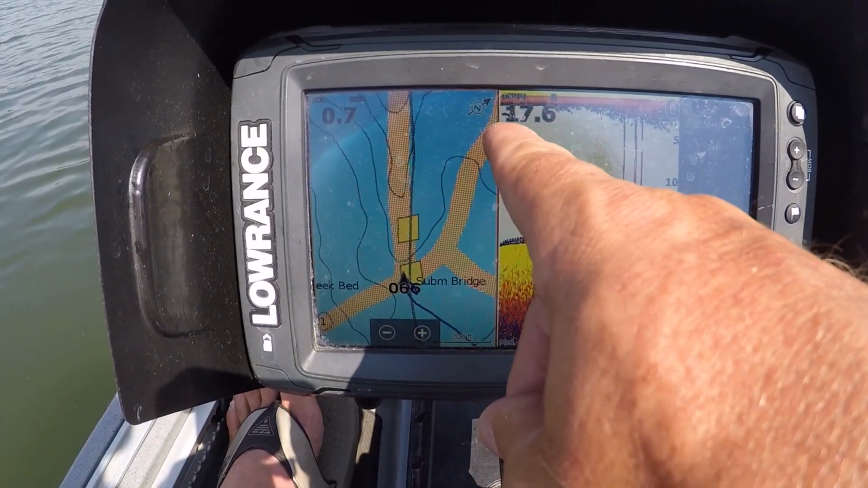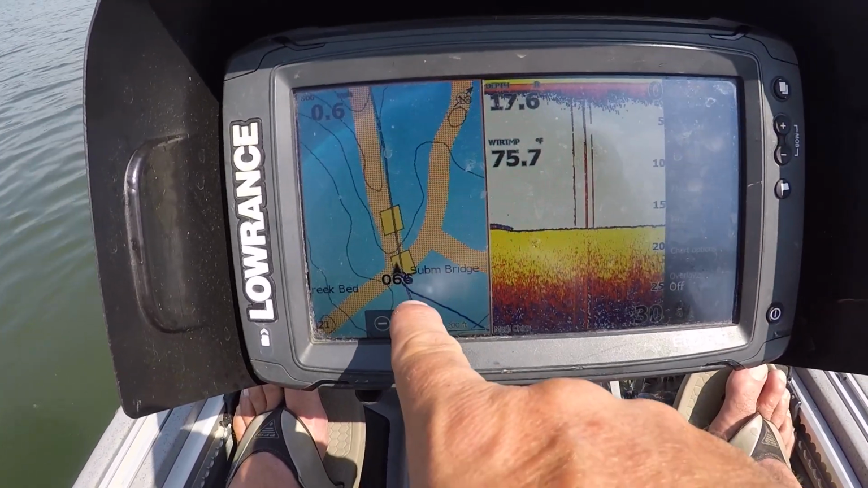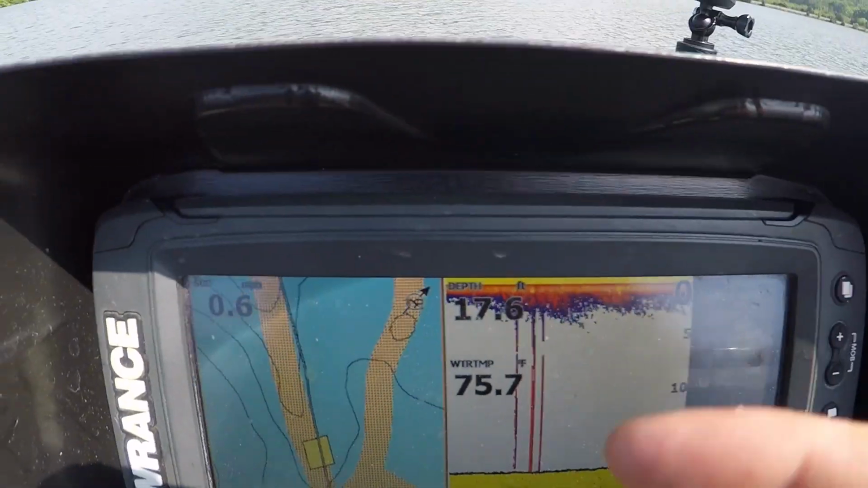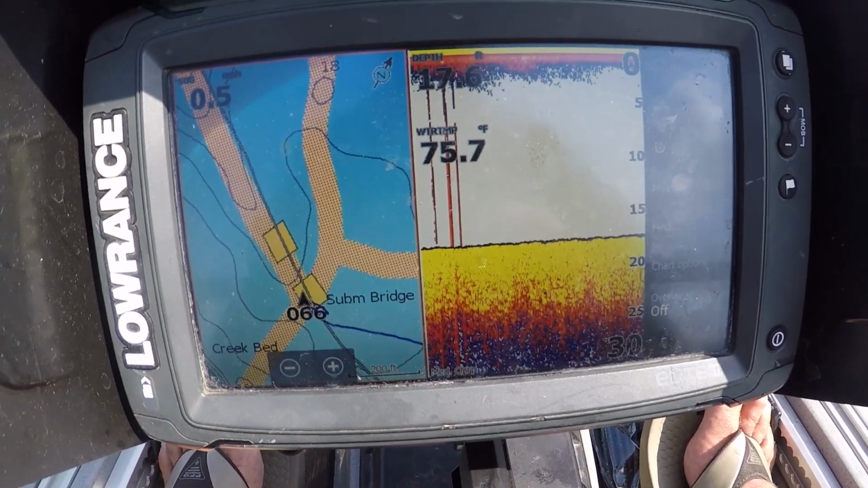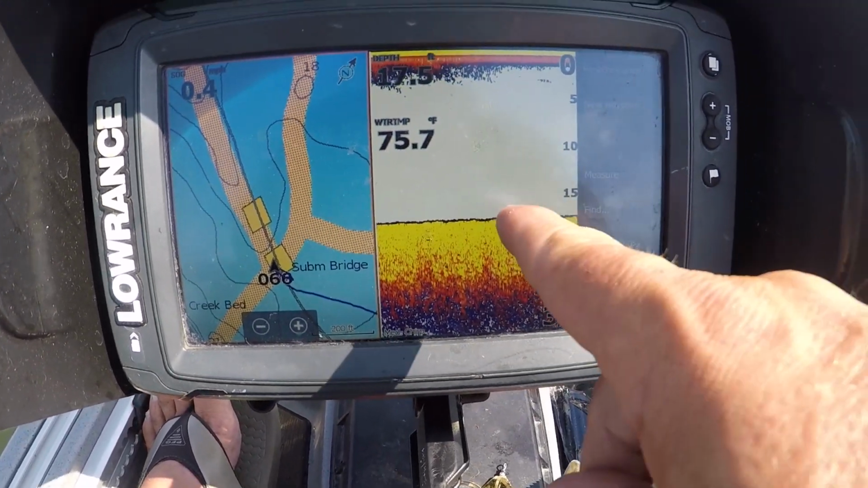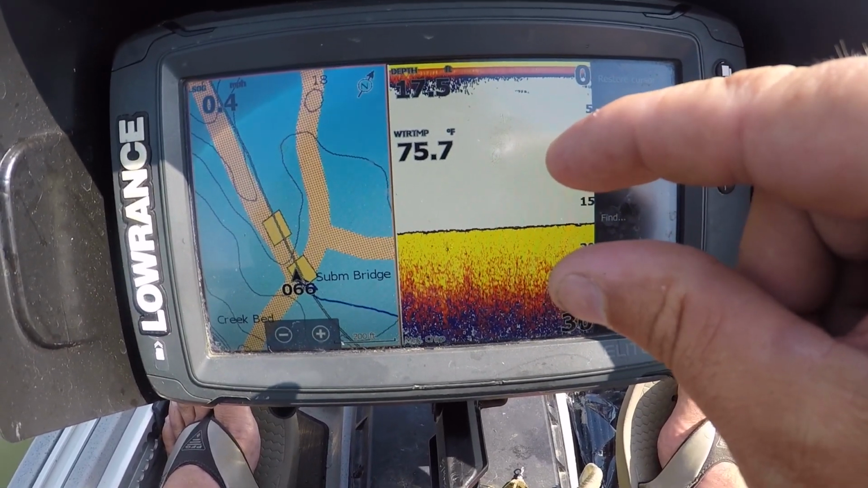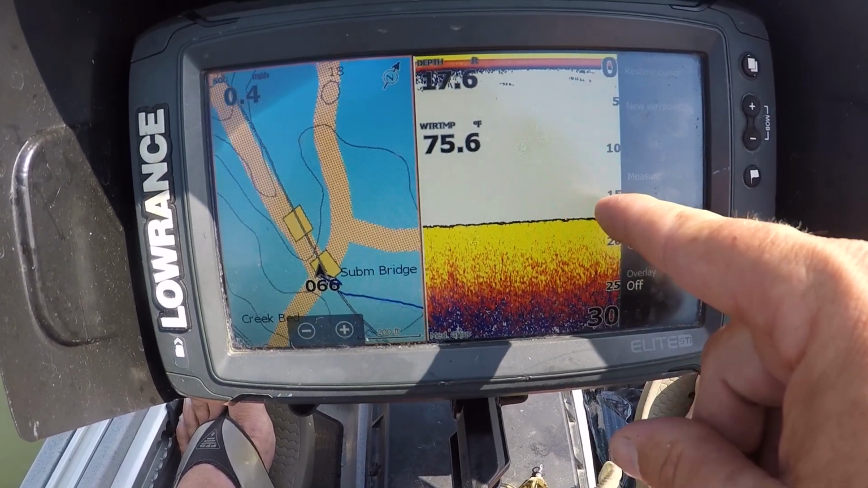But what I'm doing right here is I'm fishing basically an intersection of some old creek channels. I've got a roadbed right here, a submerged bridge, and I'm sitting in 17 feet of water, 75 degrees surface temperature. But that's gonna mean it's a lot cooler down there. And if you notice, when I'm over the top of that hard stuff, it's a hard line. Hard lines are thin, soft substrates are thicker,